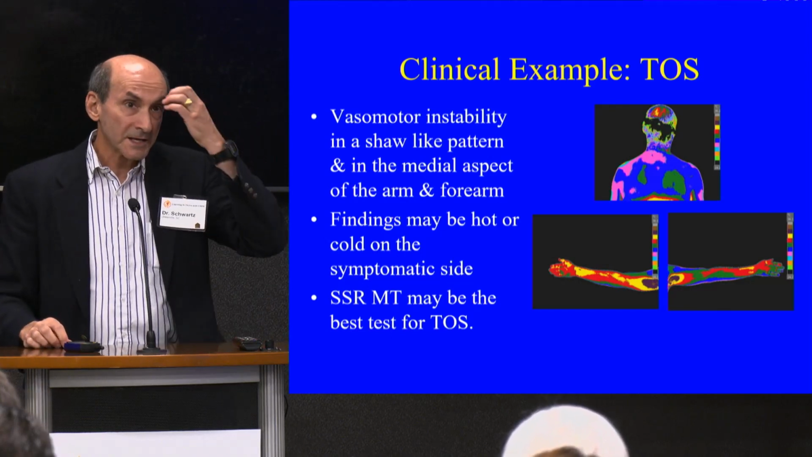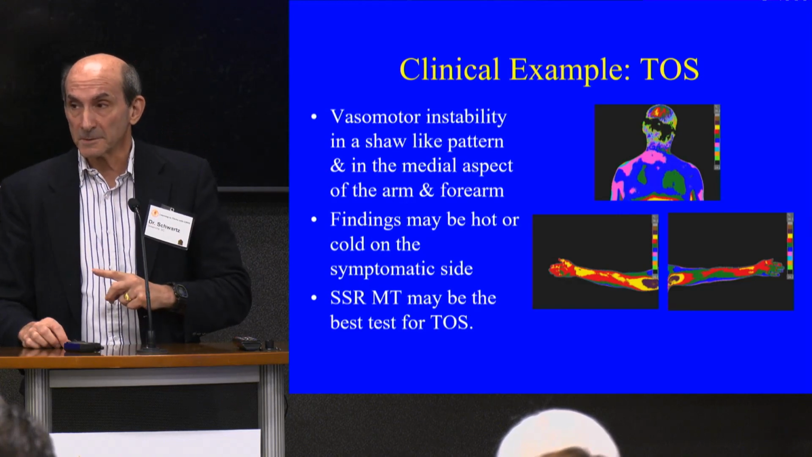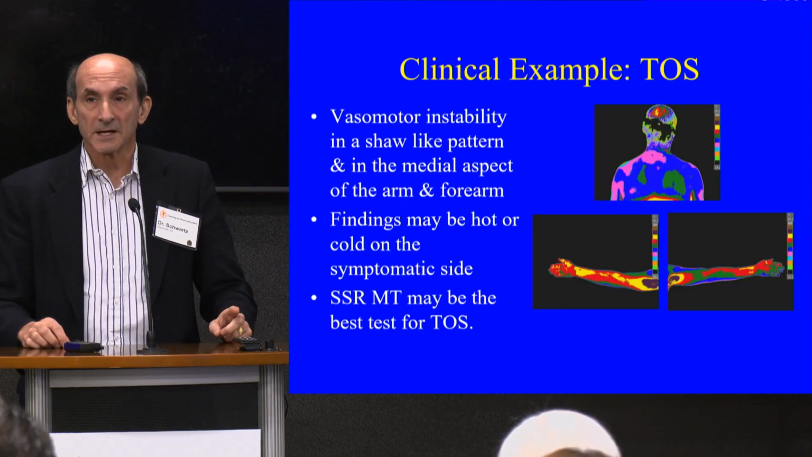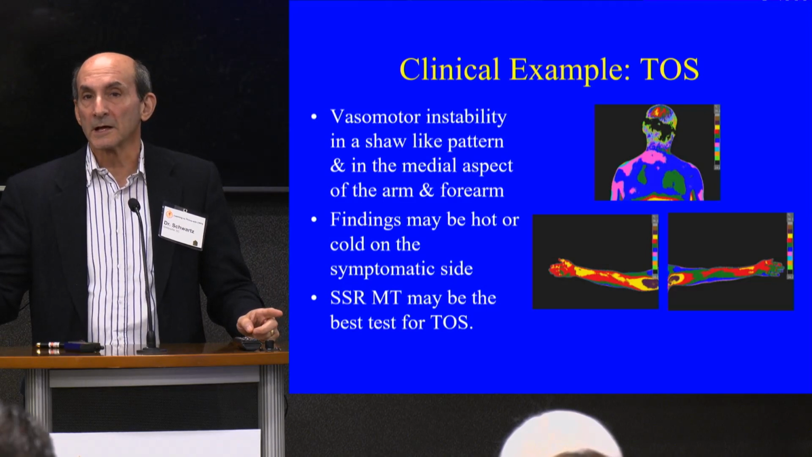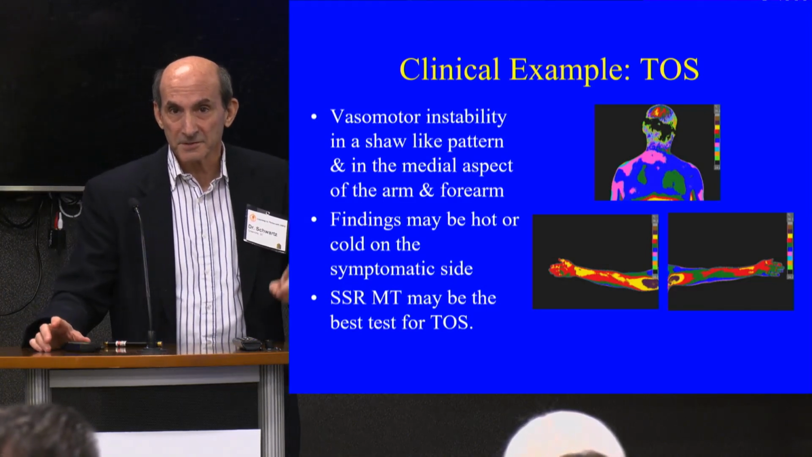We have a ton of tests that we do for TOS. They don't work. In my view, this is the only one that actually works. The doctor has to tell you what side it's on because you can be warm or cold on the symptomatic TOS side. Okay? So you, again, have to do your decision making.